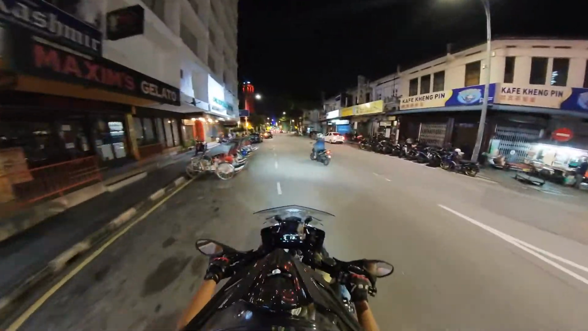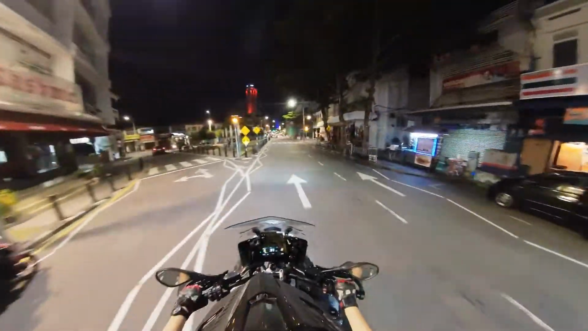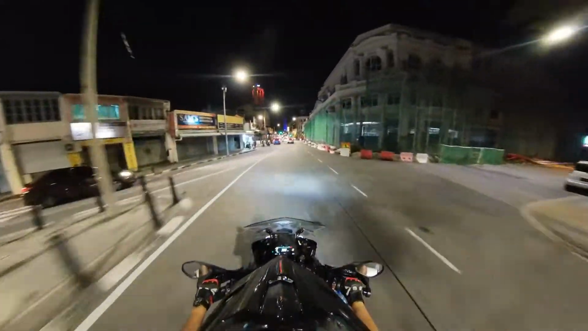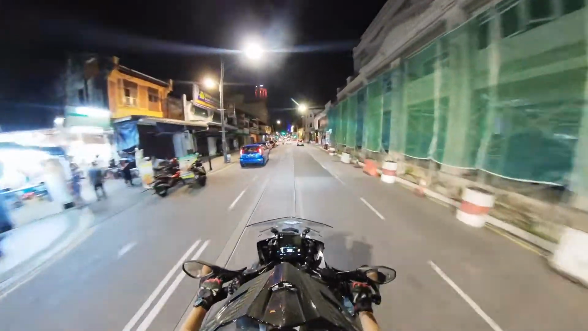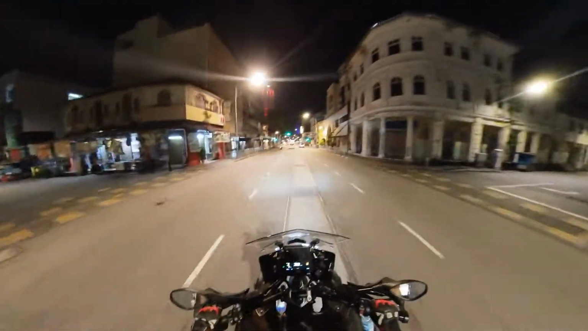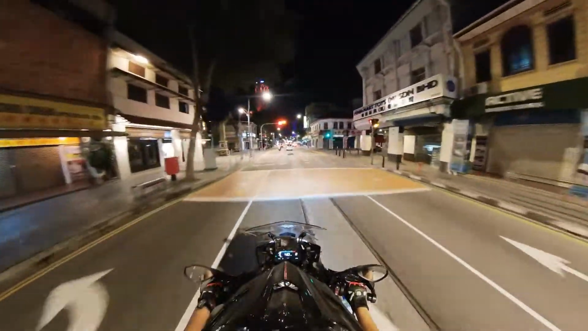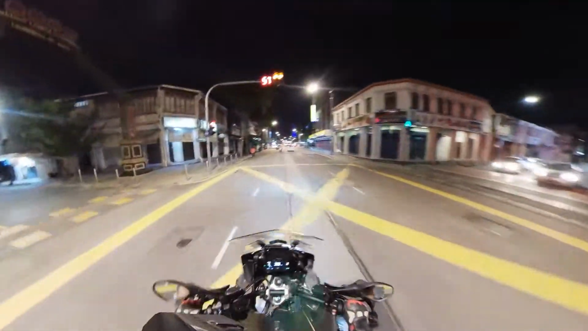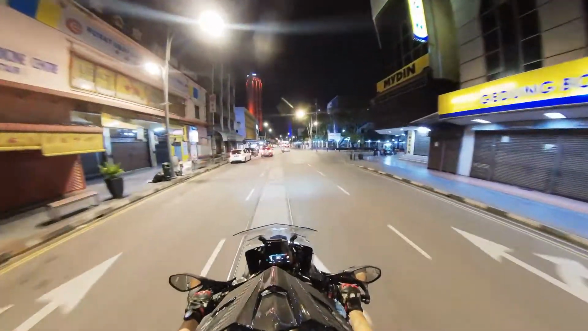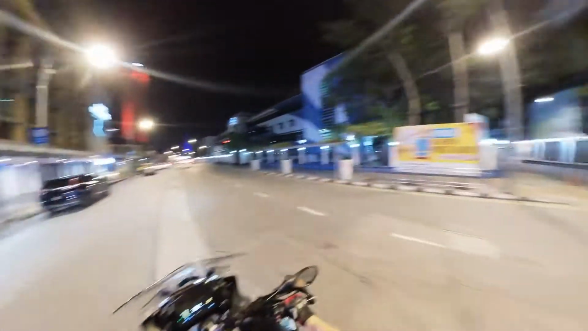Okay, I'm on Penang Road, and I had this idea of just roaming the streets at night. This is about 10 p.m., and as you can see, not much traffic. This is on a Saturday night. Pretty muted, but I'm here for the lights.